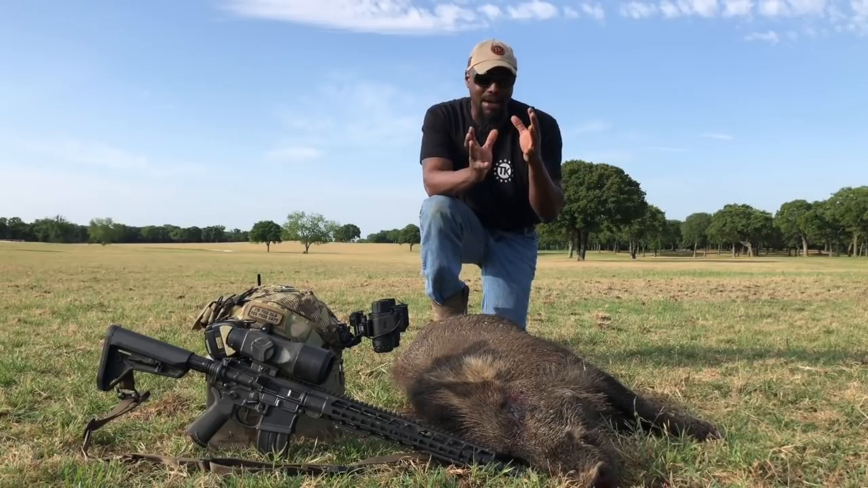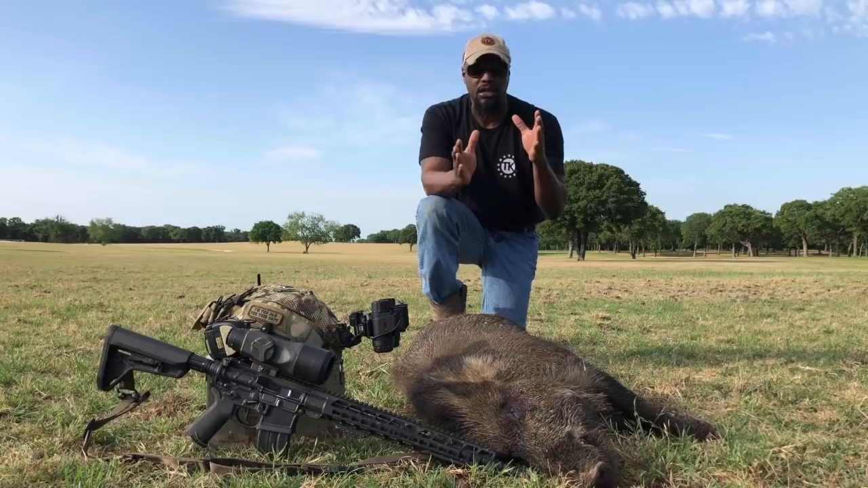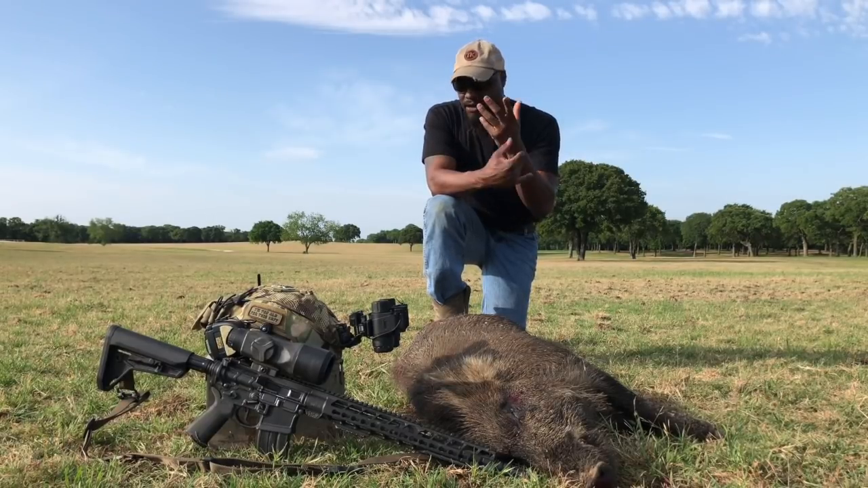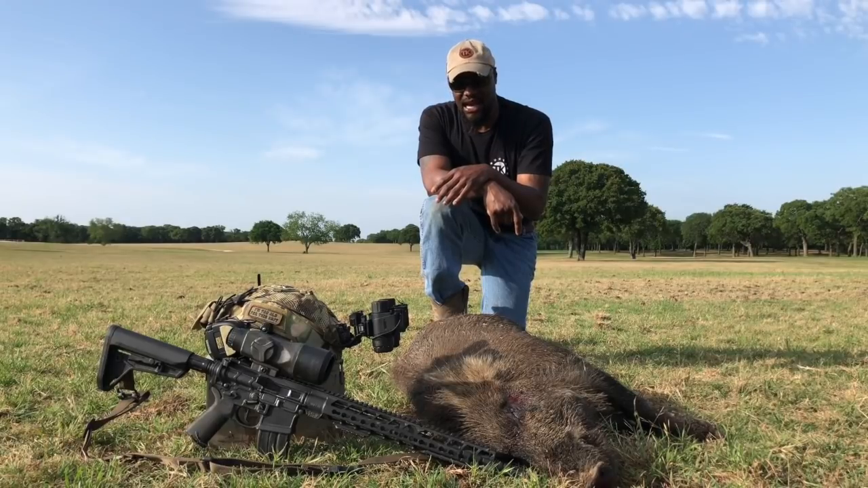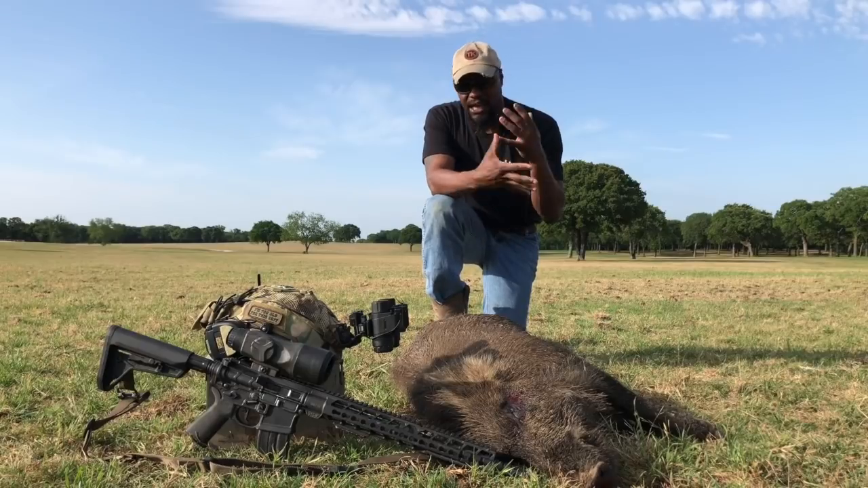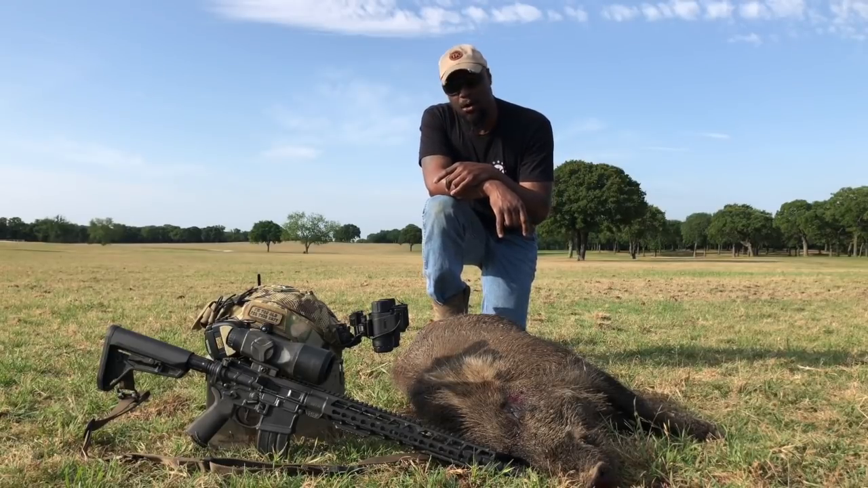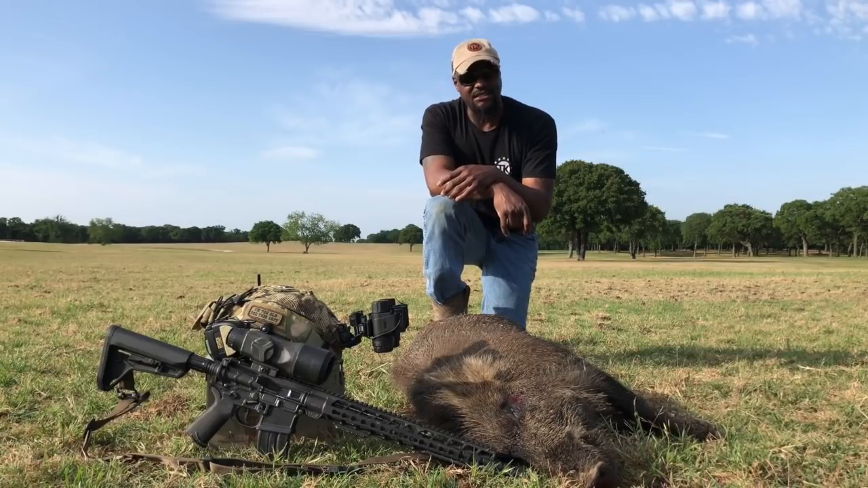That'll probably be one of the best things that you could do, is make sure you're 100% sure it's a pig. I see people taking shots at pigs 150, 200 yards at night, and okay, yeah, you knew it was pigs, but I still don't think that's a good idea. Close in as much as you can, identify, make sure it's a pig, and then take that shot. I know sometimes these guys love to be in the herd, and sometimes the cows won't move. It's just best not to take the shot.